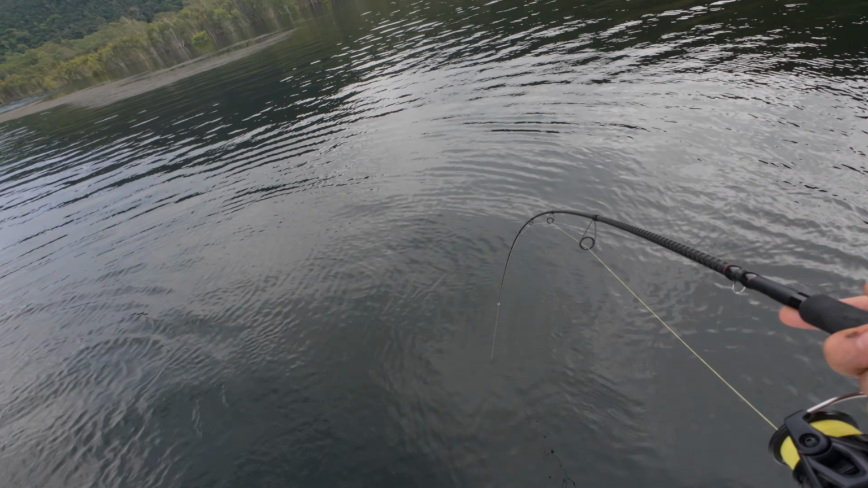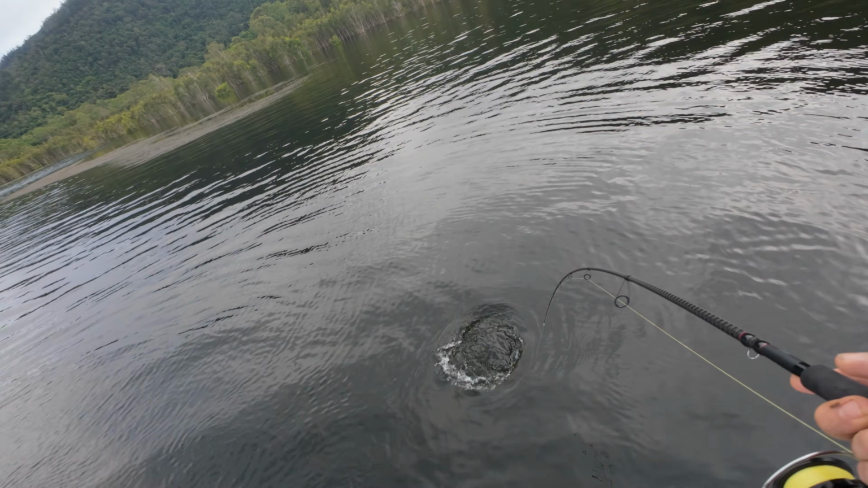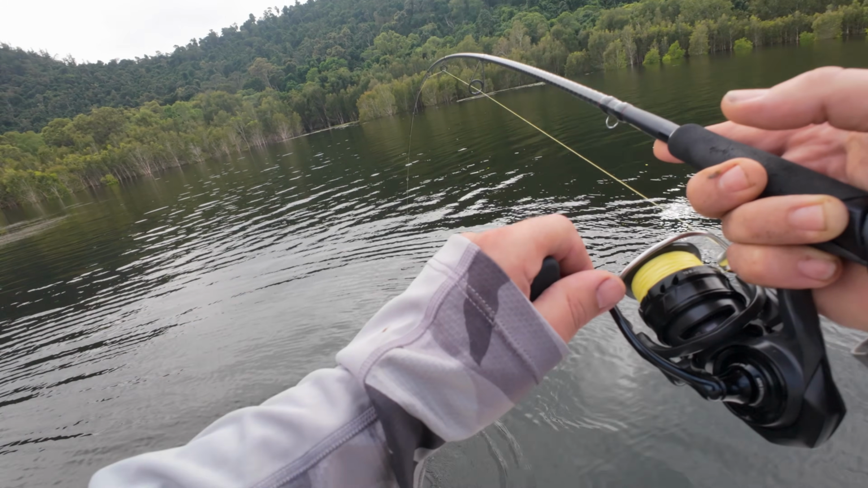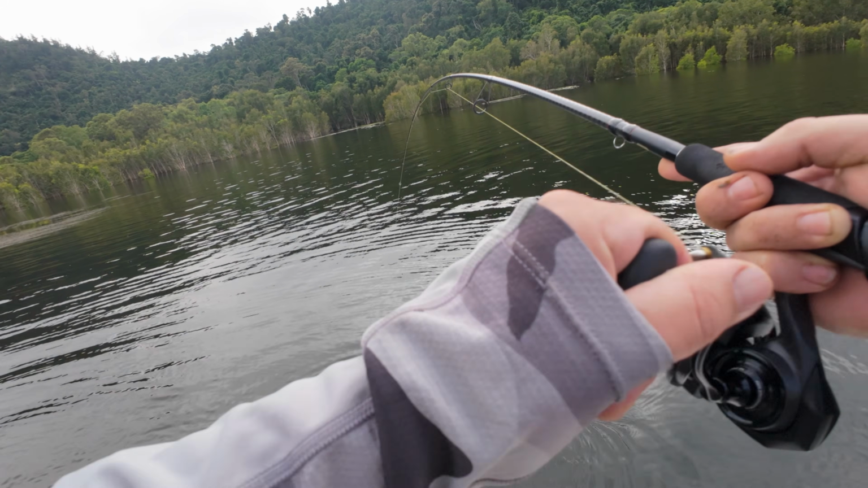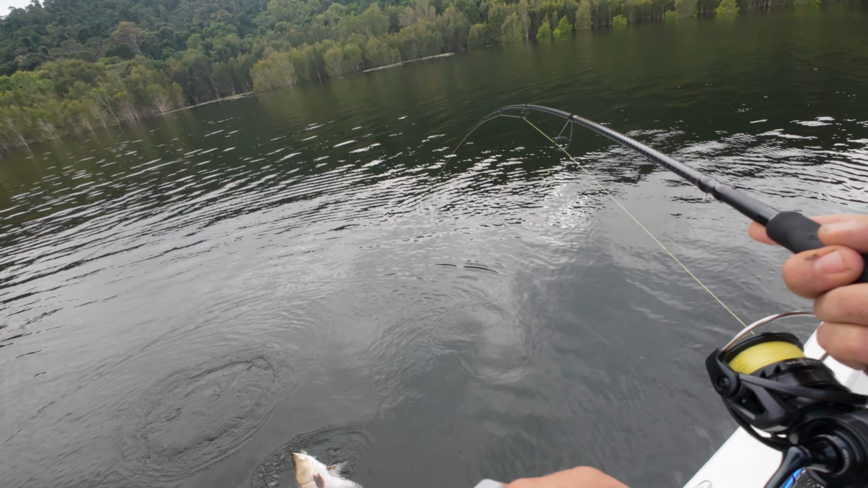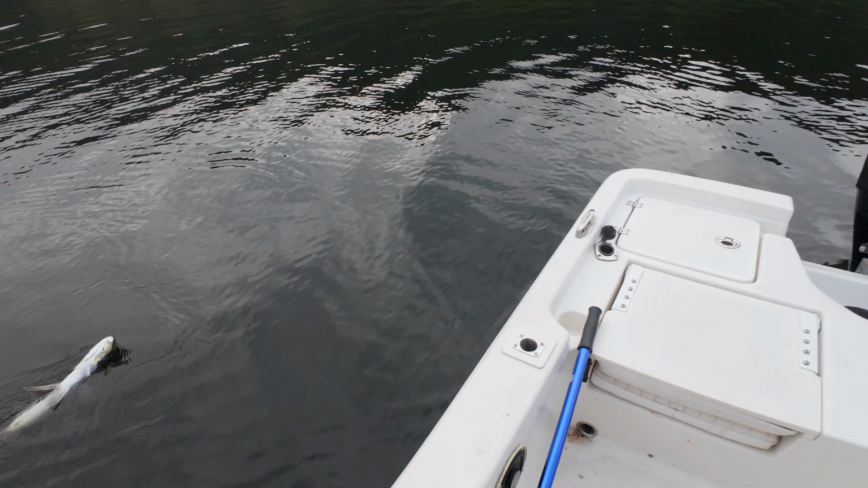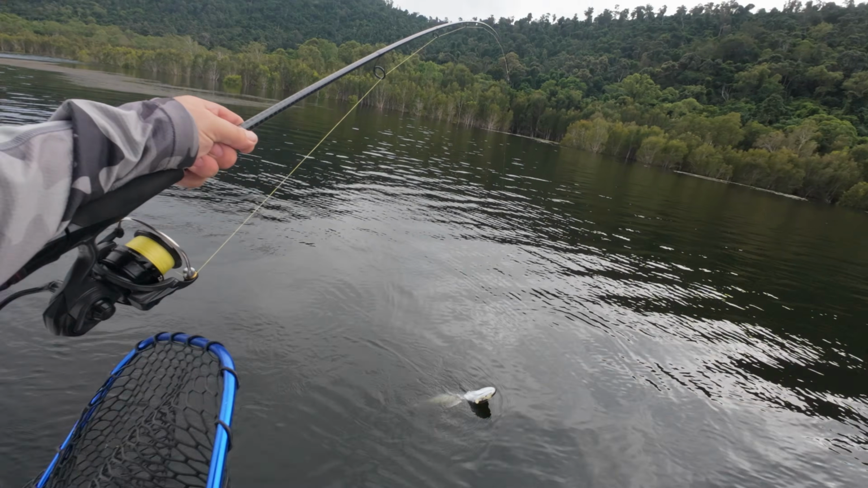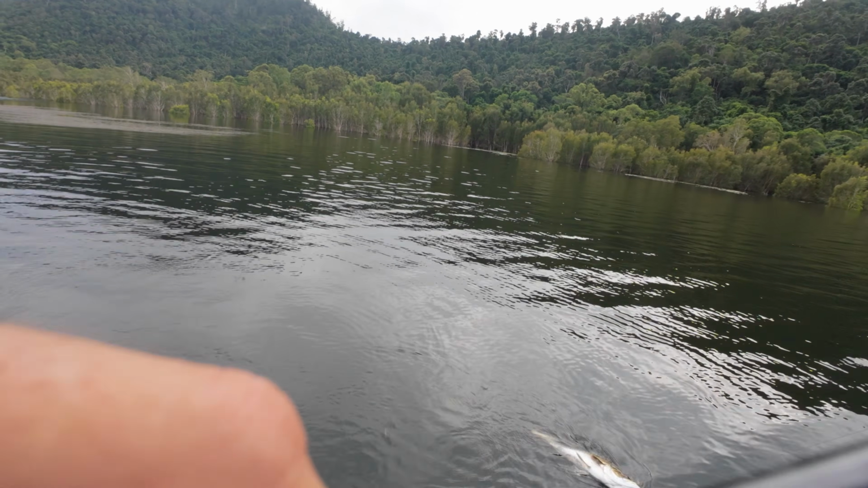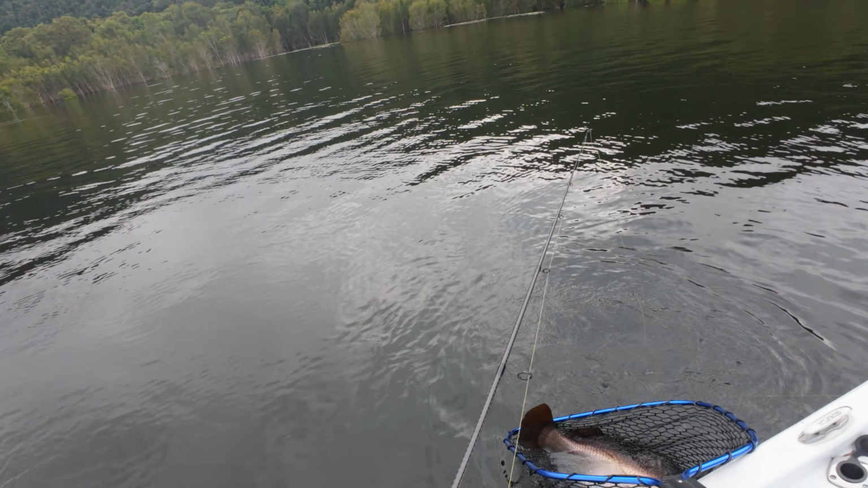You want to go back that way, doesn't know which way he wants to go. Come on, come down to the corner. We'll get the net on you. Come down the corner, we'll get you in the net. Clean water. Water's definitely cleared up in the last couple of weeks. Come here, mate. Nice. Very nice.